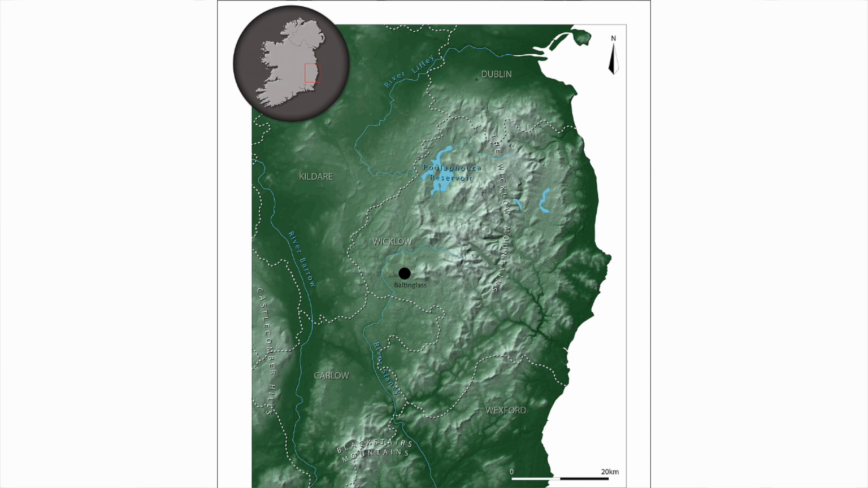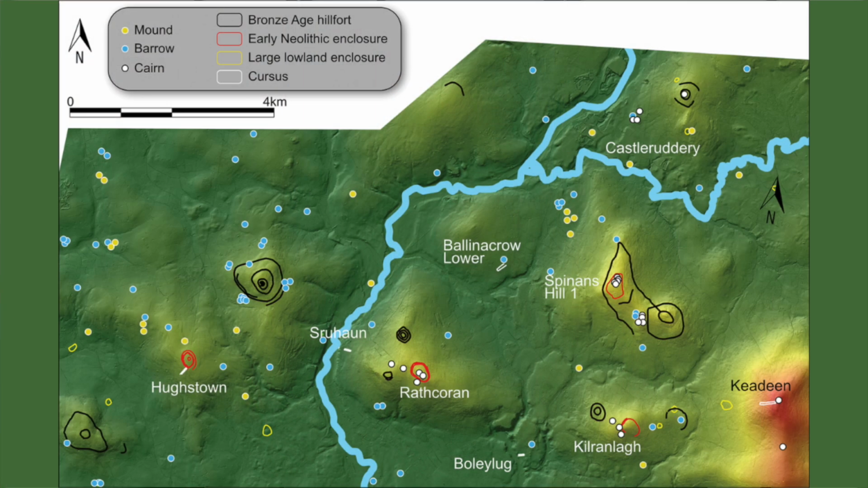Baltinglass in County Wicklow is known for its hilltop fortifications that mostly date to the Middle and Late Bronze Age. However, 3 of these have been given early Neolithic dates that were contemporary with funerary monuments in the area, including mounds, barrows, and cairns. The latest discovery there of the Cursus monuments shows that the Baltinglass landscape was very important to the Neolithic inhabitants of the area and continued to be important during the Bronze Age as well.